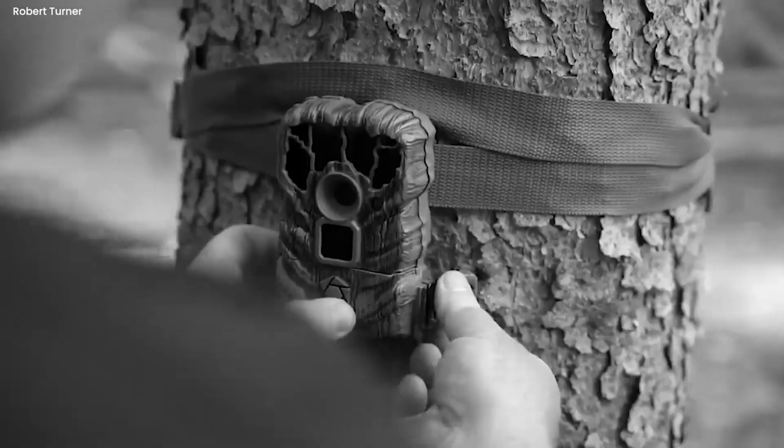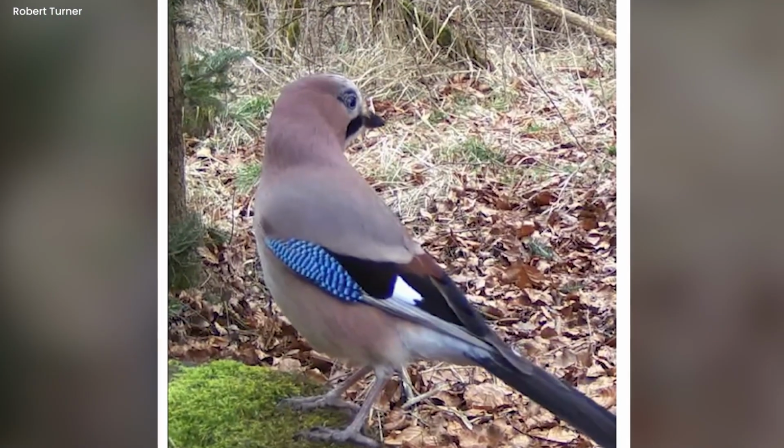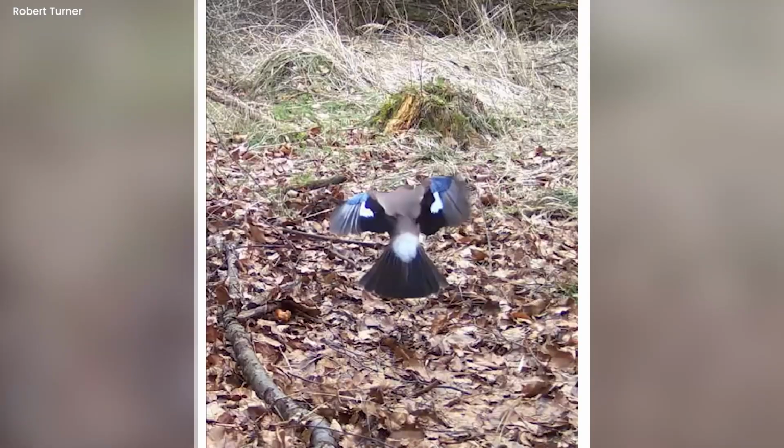Colorful birds. A trail camera out there in the forest caught sight of a stunning Eurasian jaybird on a sunny day. The bird was just chilling, sitting pretty, and then, all of a sudden, whoosh! It took off and flew away. This bird is a real looker with its vibrant colors, but unfortunately the trail camera missed capturing its face.